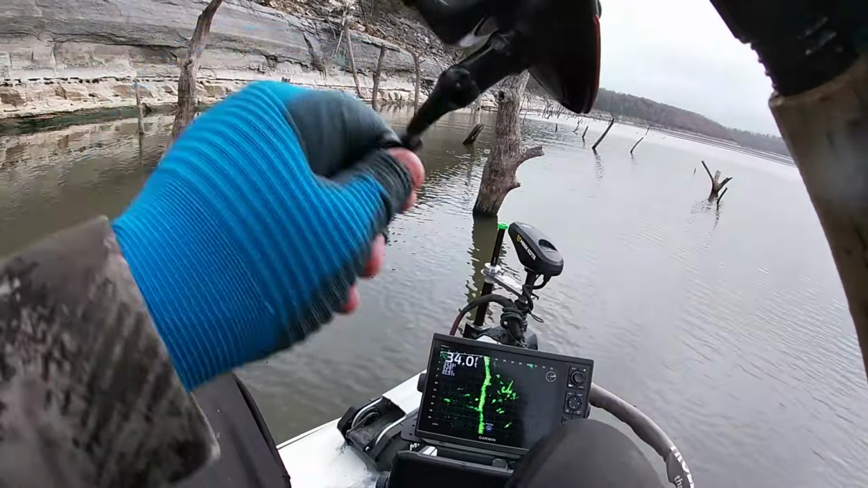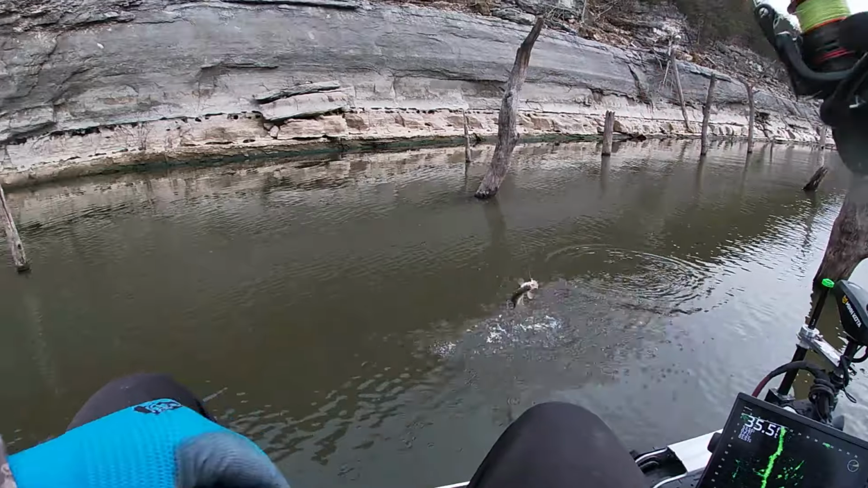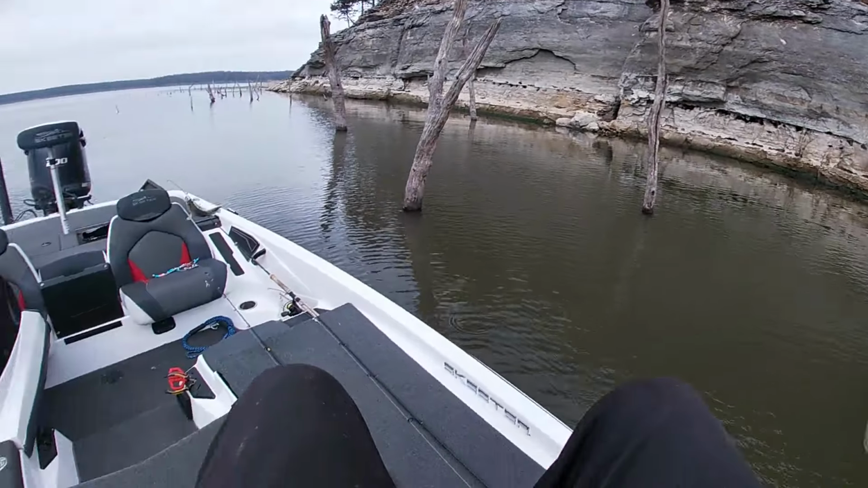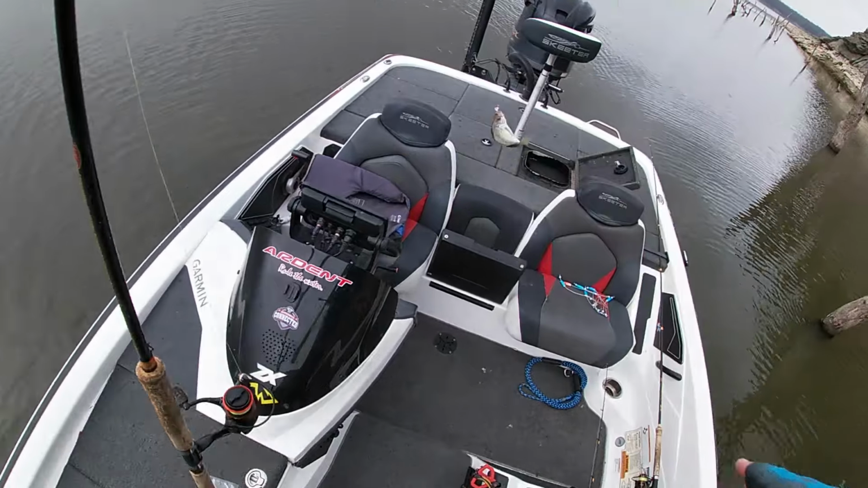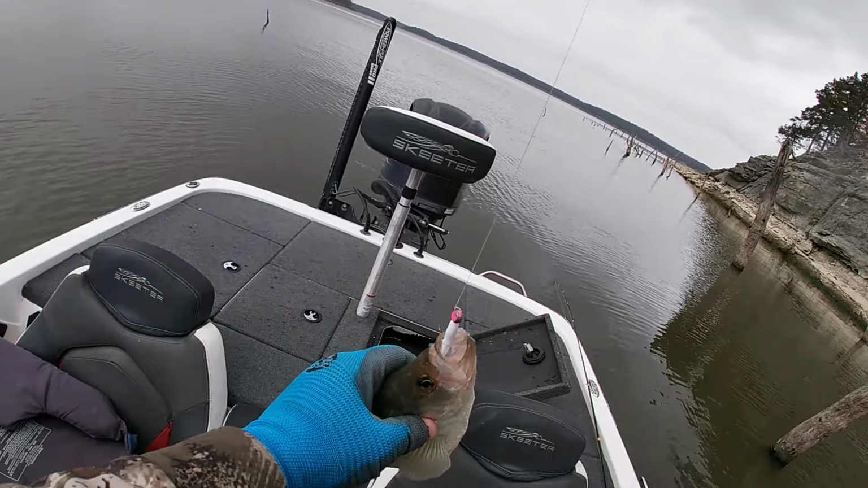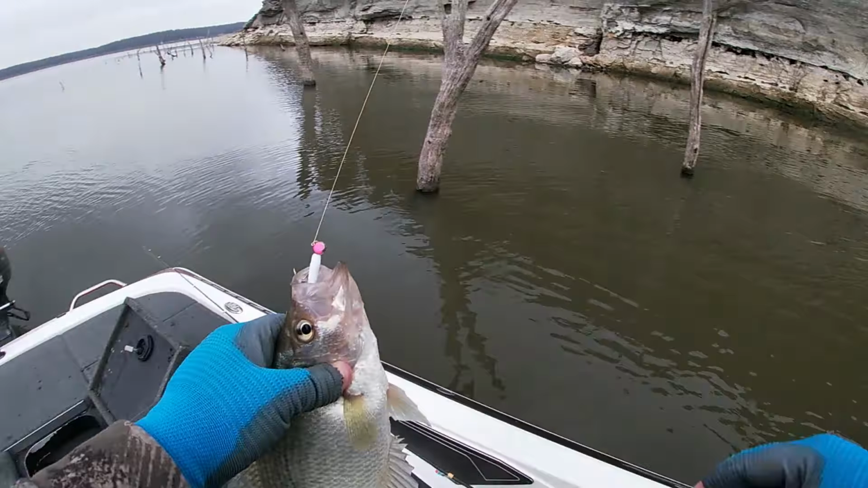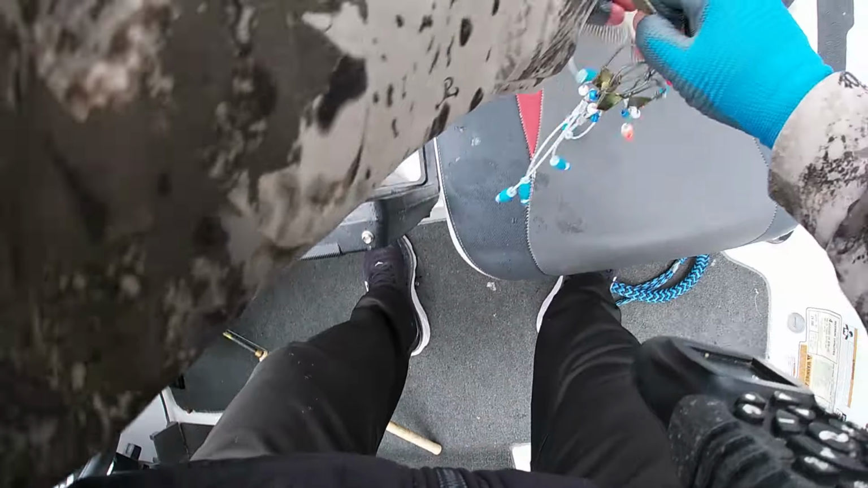There he is right there. That's a good fish. That's a good crappie. There he is right there. Oh, yeah. Look at that one. He's got it. Got it in his mouth. Beautiful. All right, that's another nice one.